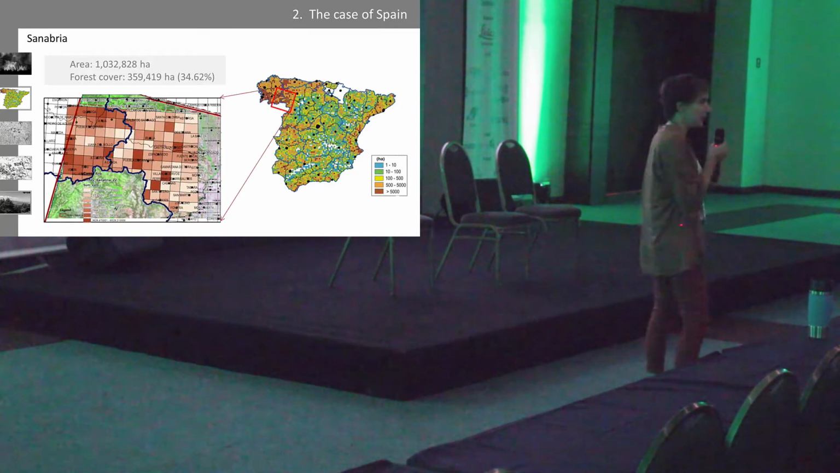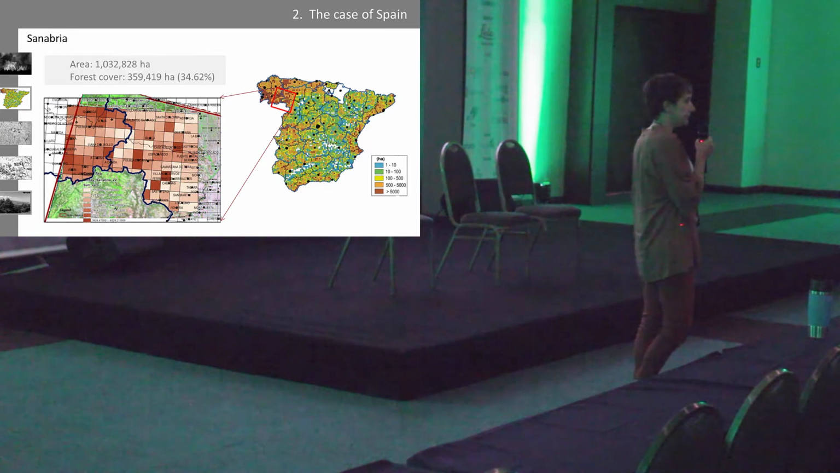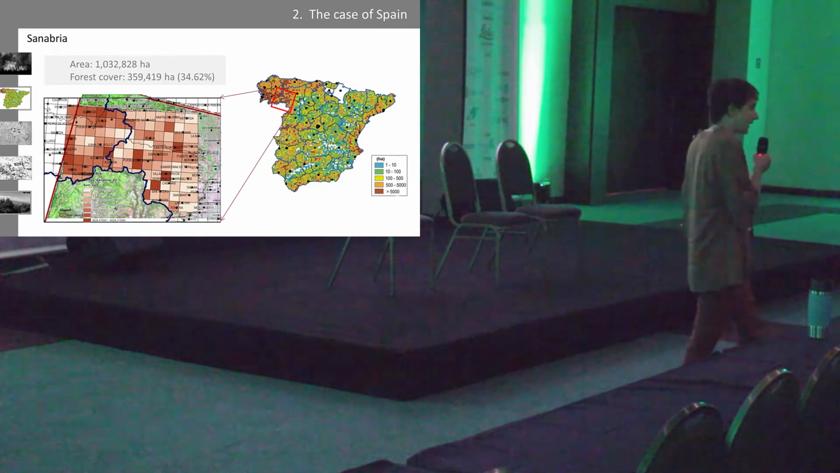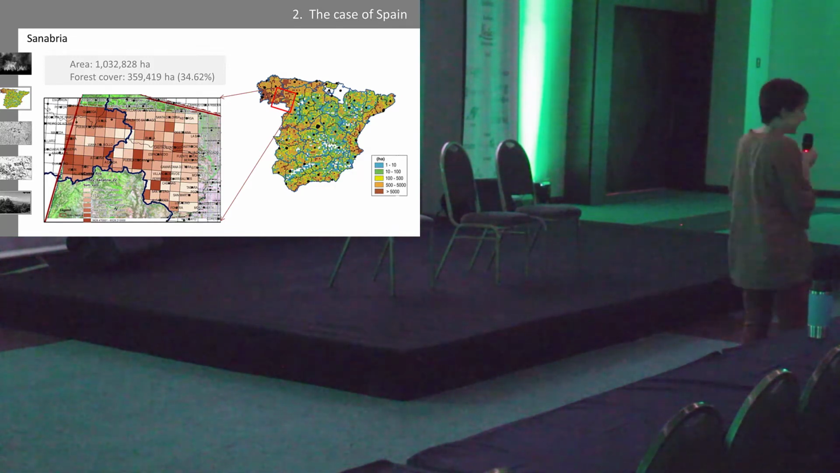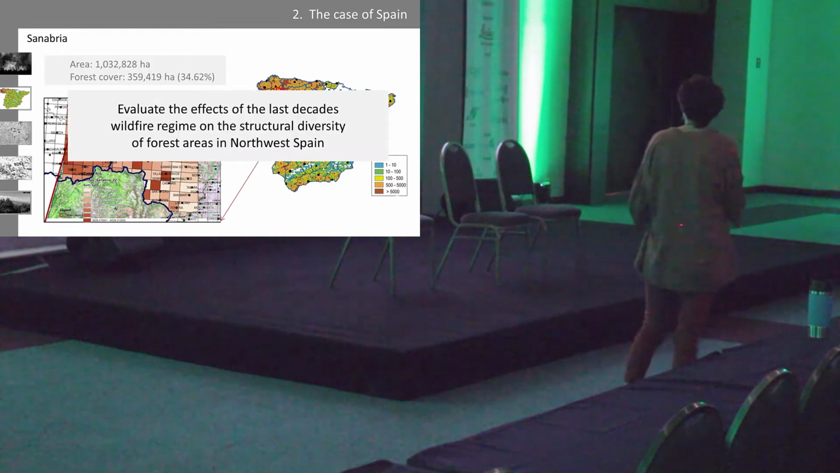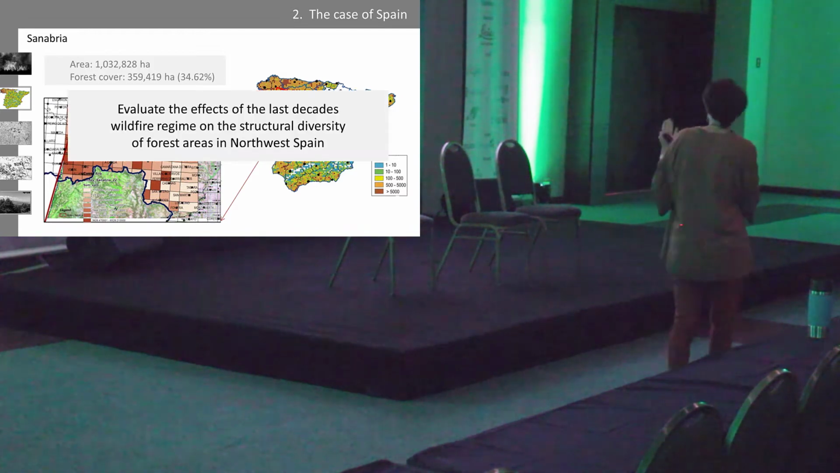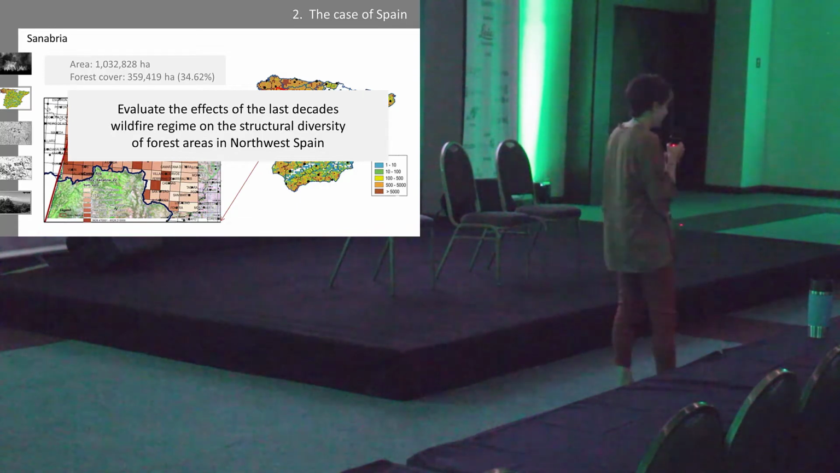It's called Sanabria. It's about 1 million hectares, and 34% of the area is forest cover. As you can see, inside the area, we've got different areas affected. So we want to evaluate the effects of the wildfire regime in this area over the last decades.